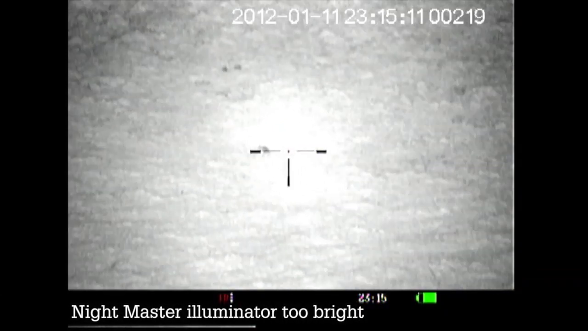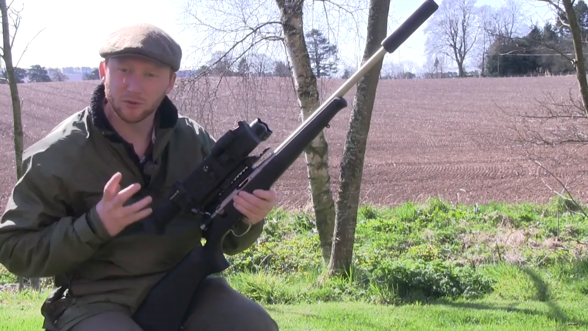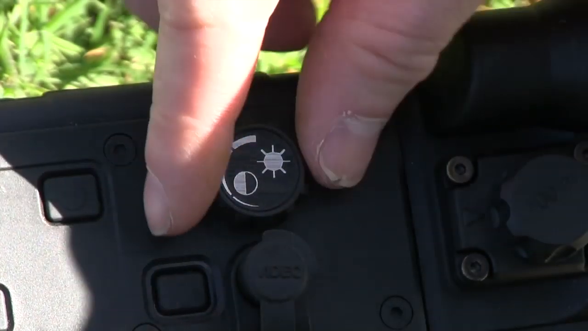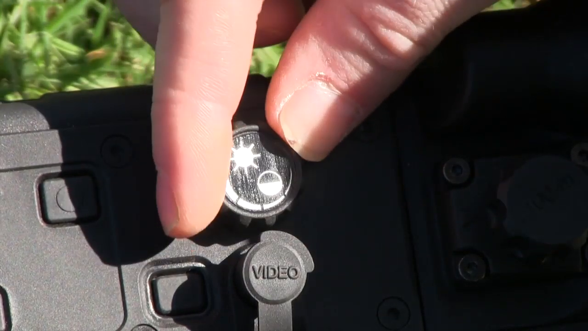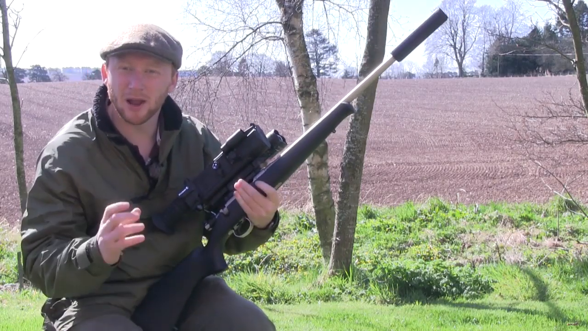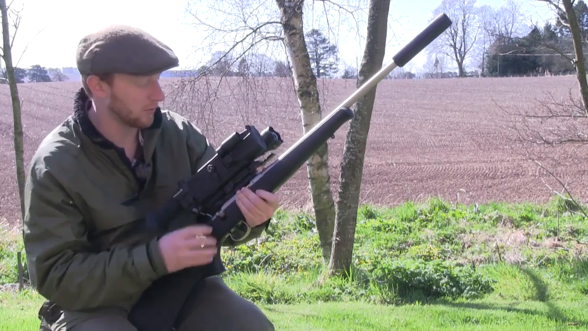Now, there are two ways around this. The first is to bring down the brightness of the screen in the night vision unit itself, and you do that just with this little button here. Just simply turning it back and forward makes the screen brighter or dimmer. And what we really didn't appreciate the first night that we were out is that adjusting this really can help bring out the definition of the objects that you're looking at. We definitely got that wrong on a few occasions.